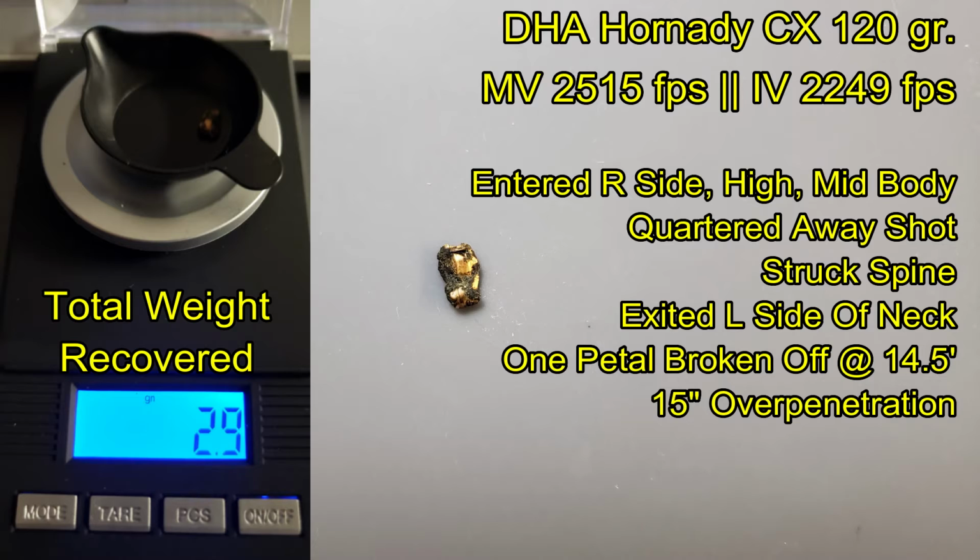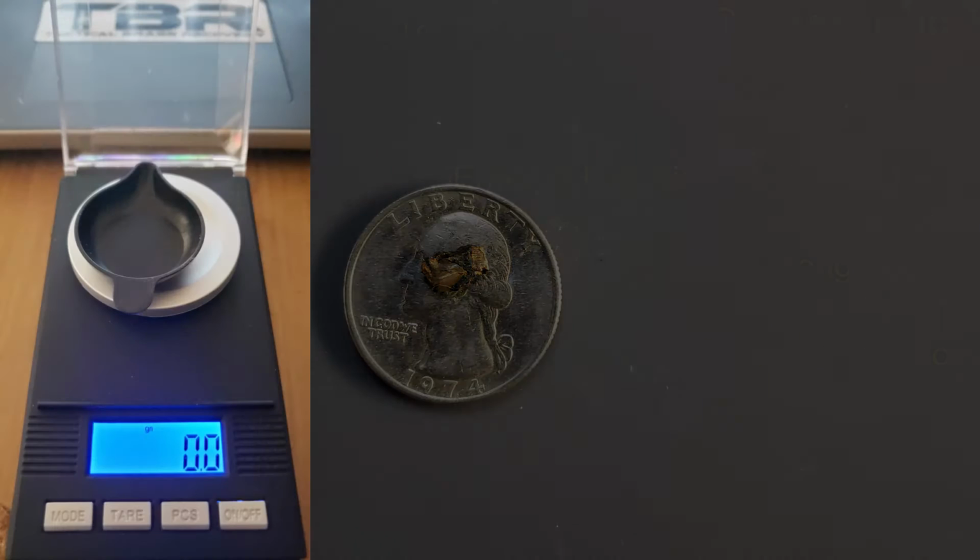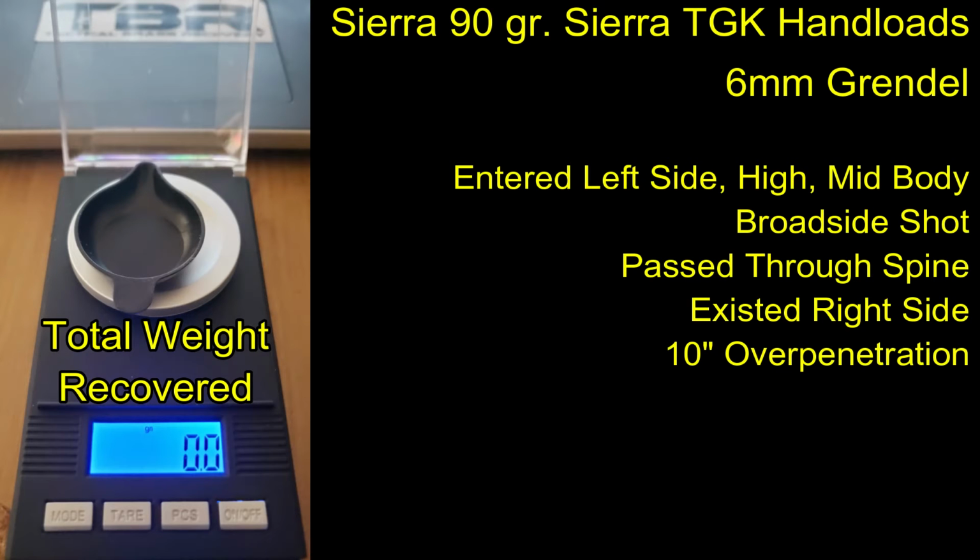Starting with my hog, the shot entered the right side high, mid-body. It was a quartered away shot. The shot struck the spine. The bullet continued on through the thoracic cavity, finally exiting out of the neck on the left-hand side, leaving one part of the petal behind at 14.5 inches, with a total of 15 inches of overpenetration for the rest of the bullet. Ben's round entered the left side high also, and also mid-body. This was a broadside shot. It passed through the spine going through, exited out the right side with 10 inches of overpenetration.